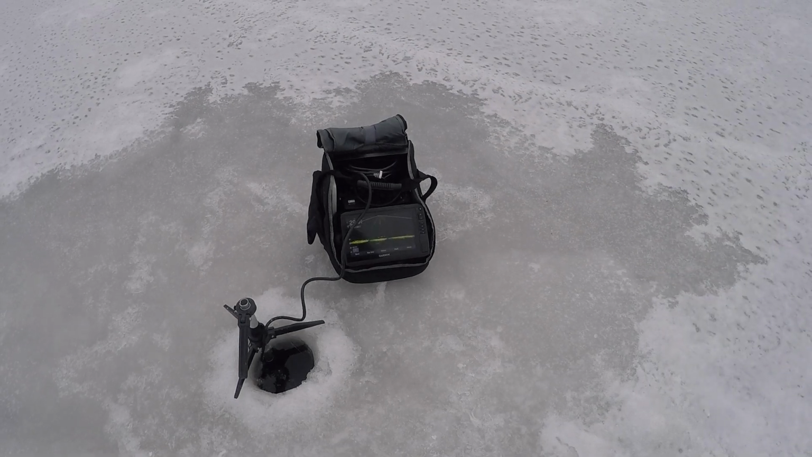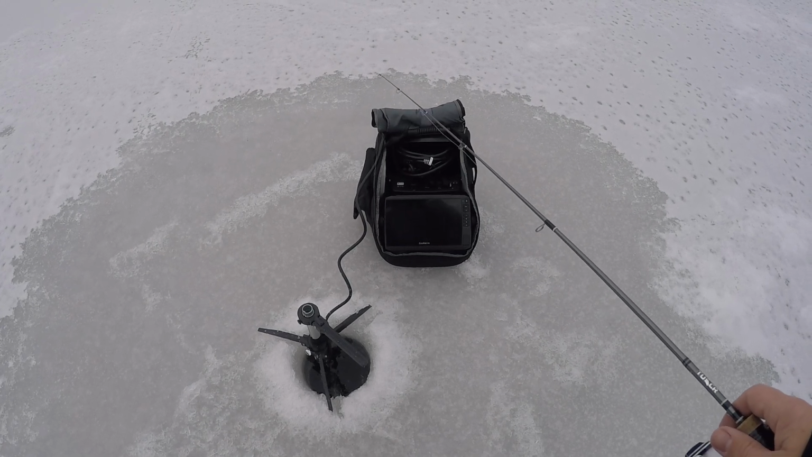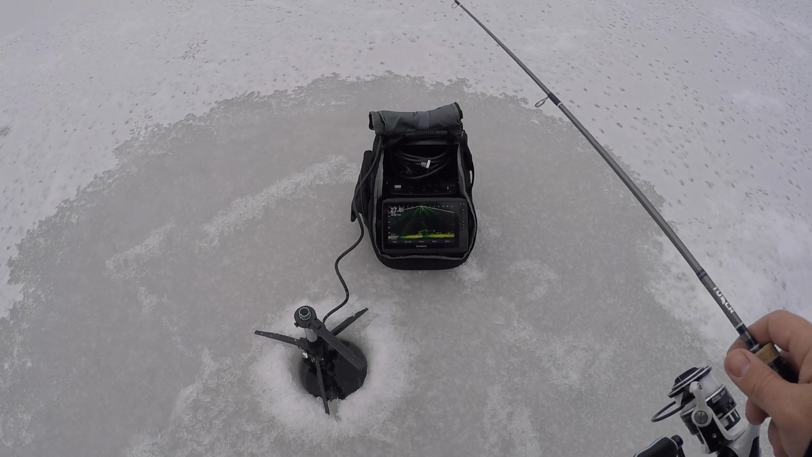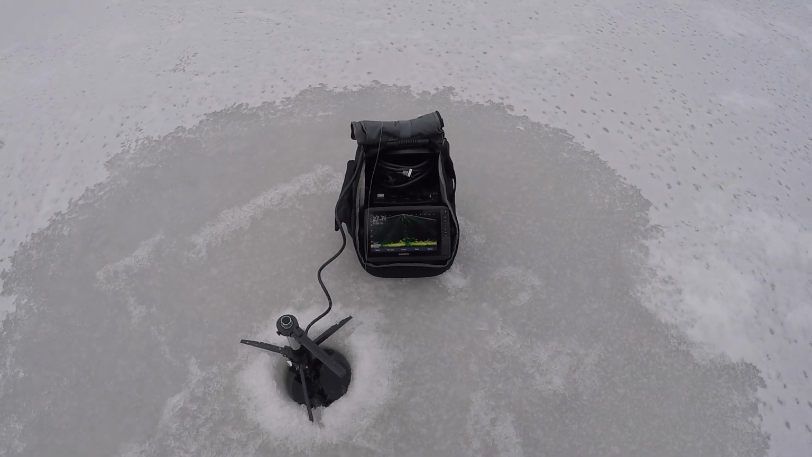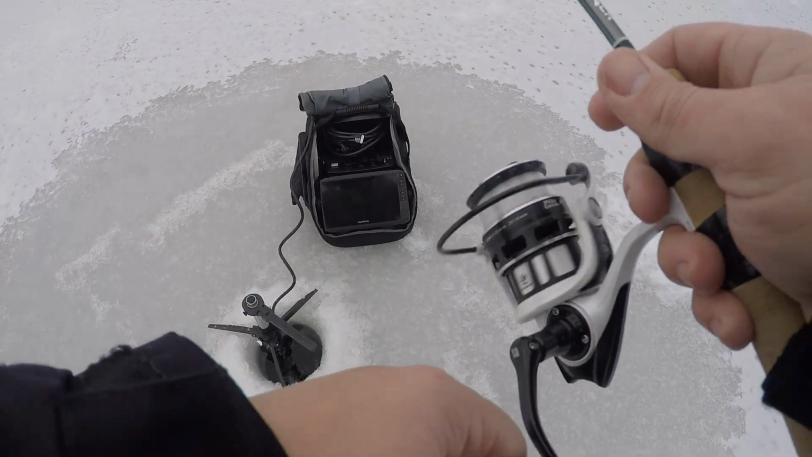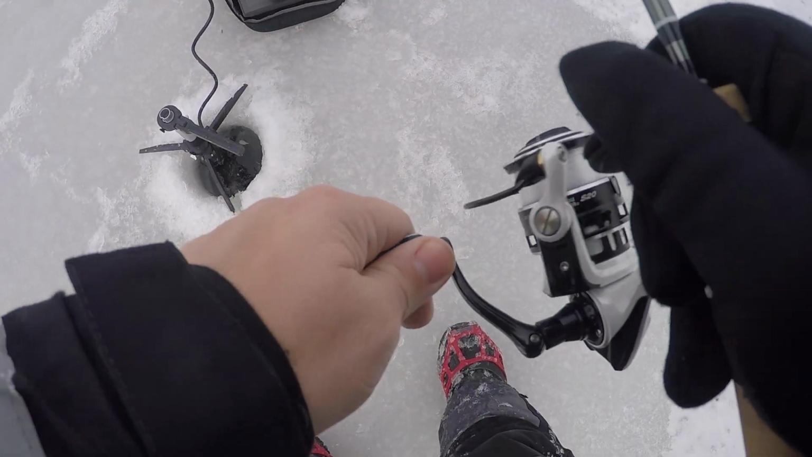This will never get old. Man, these bluegills are racing up to hit this rip and wrap. I got something else here.